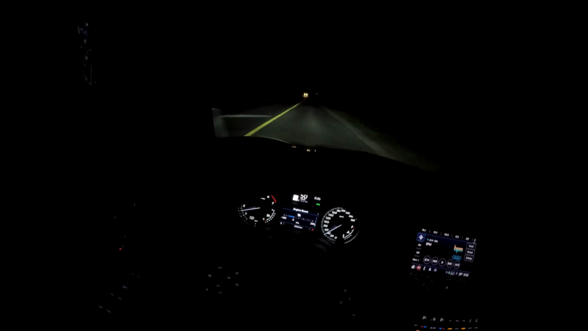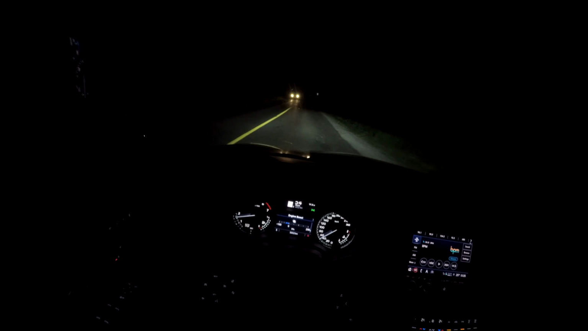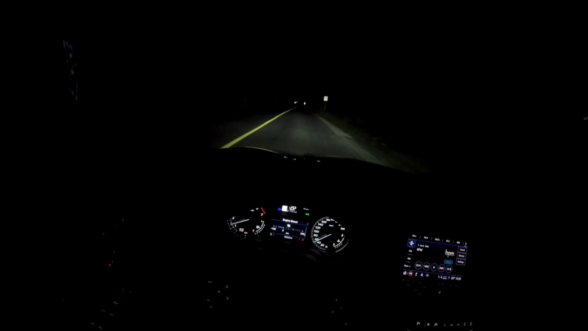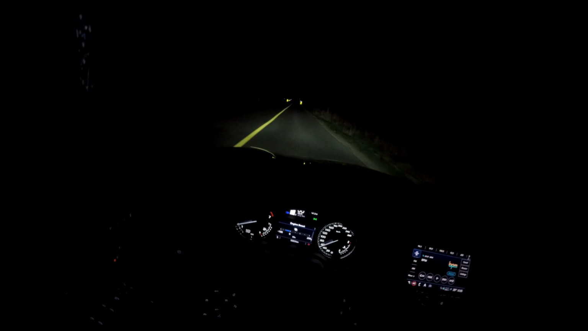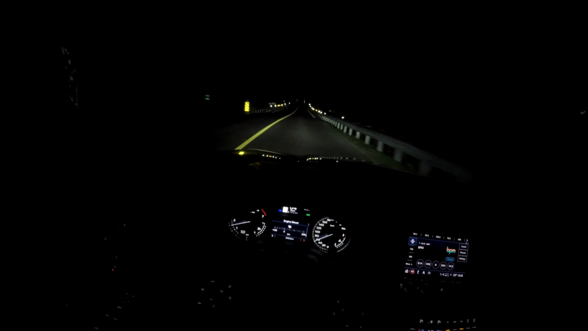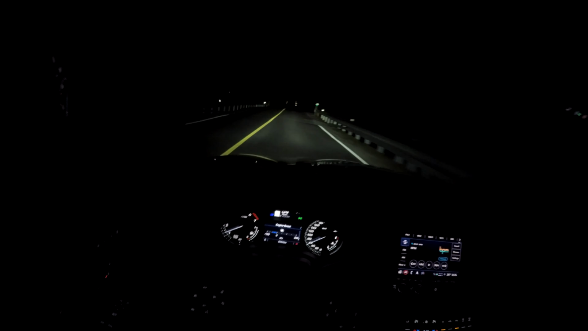As soon as that car passes us, we can also enable the high beams, full LED, just like our regular headlights. As soon as we switch them on, there you go. Got the headlights. Let's just do a comparison: off, on, and on. Pretty good headlight, pretty good high beams. Just wish they would come standard with automatic high beam assist.